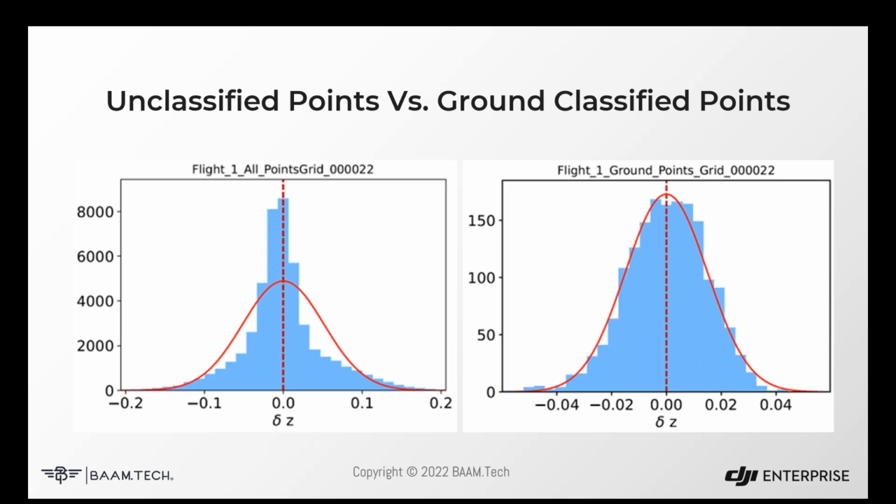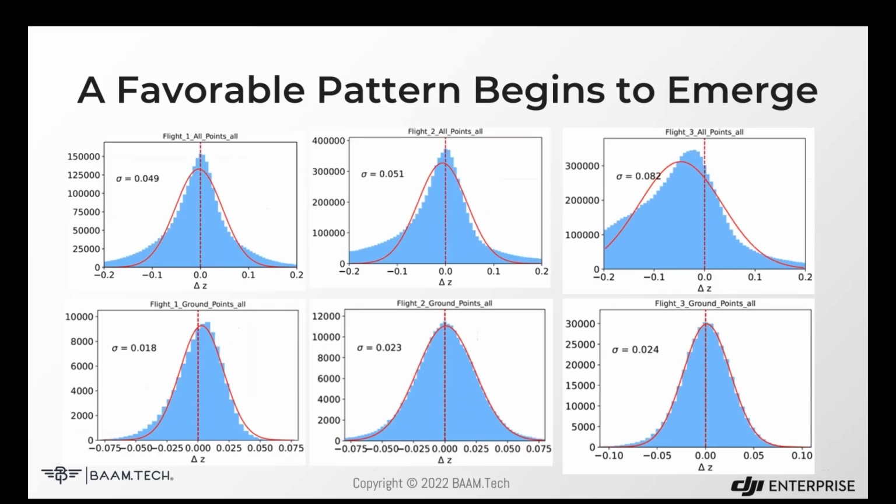And the red curved line is the Gaussian fitting of that histogram. On the left, you can see the spread is quite high. We go all the way up to plus or minus 0.2 of a foot on all those points. But when we look at the ground classified, you can see that goes down to 0.04 of a foot plus or minus on each side, somewhere in that realm, 0.05 of a foot.